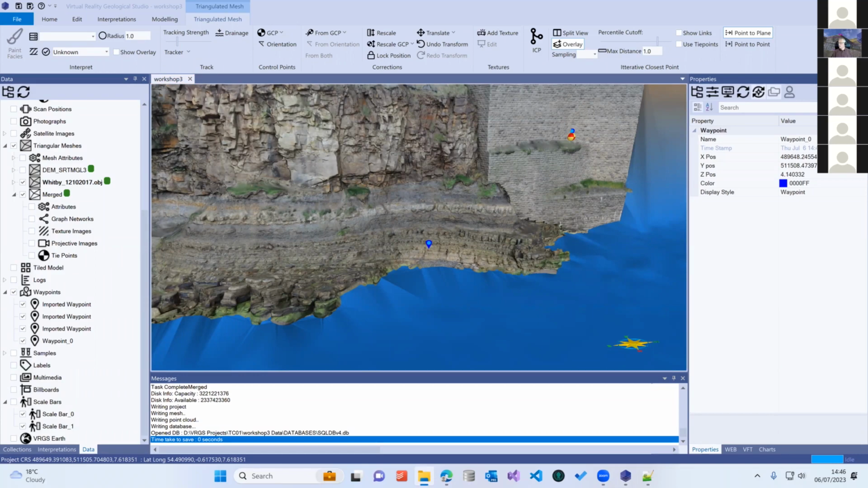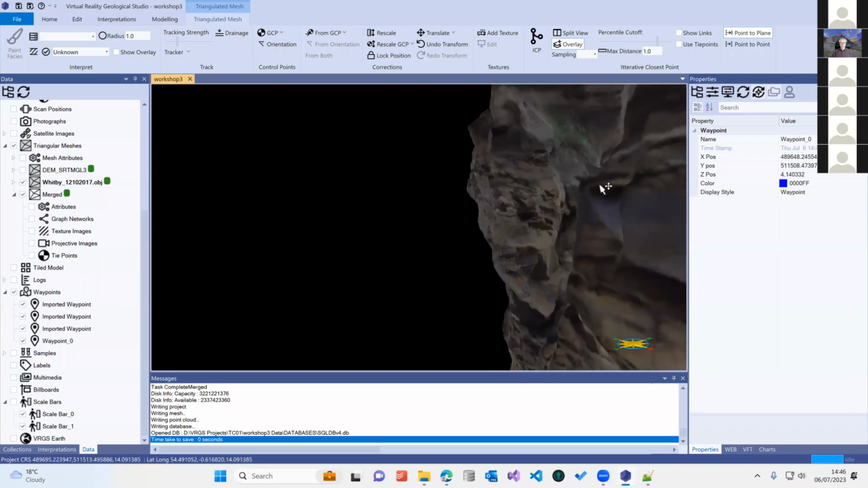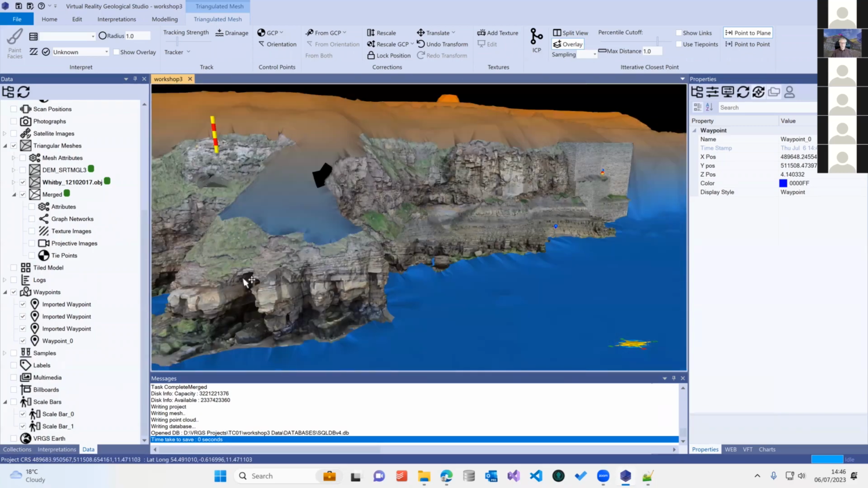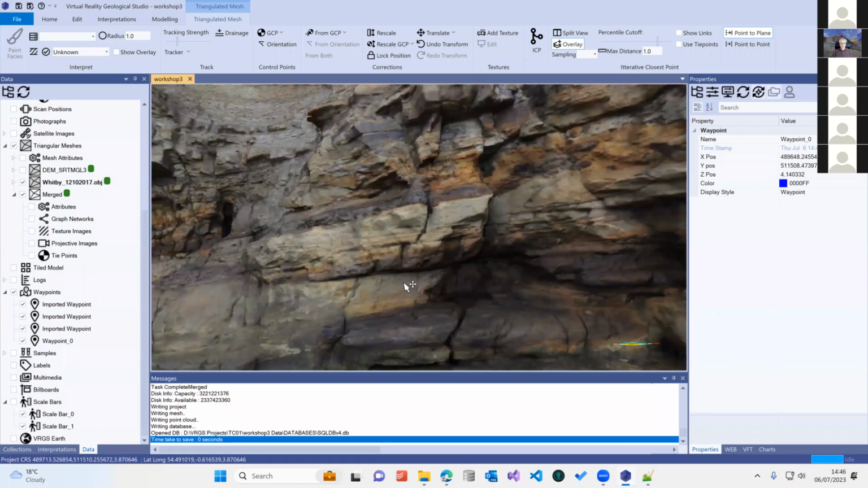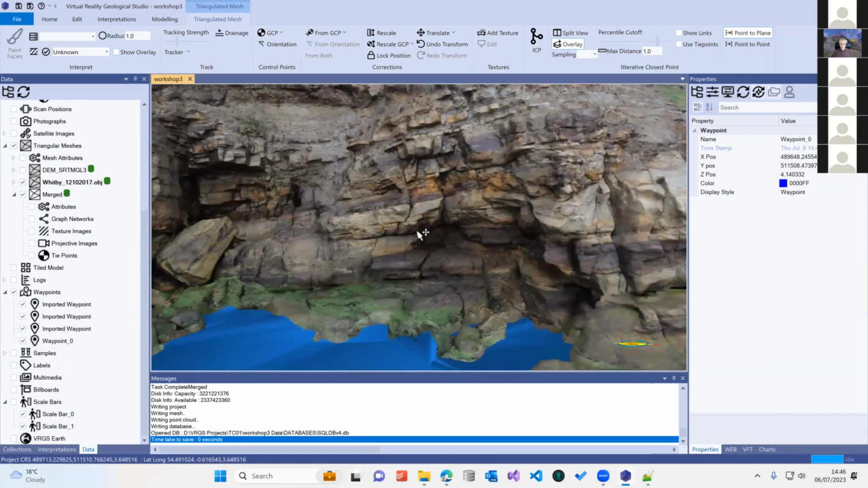So I'll just find some billboard data. And billboards are just images. Let's go to, let me just find where the correct place is. So it's an area around in here, and you can just about pick out in the outcrop model here that we've got some cross bedding in this section. There's a bit more detail in that cross bedding that we can drop in.